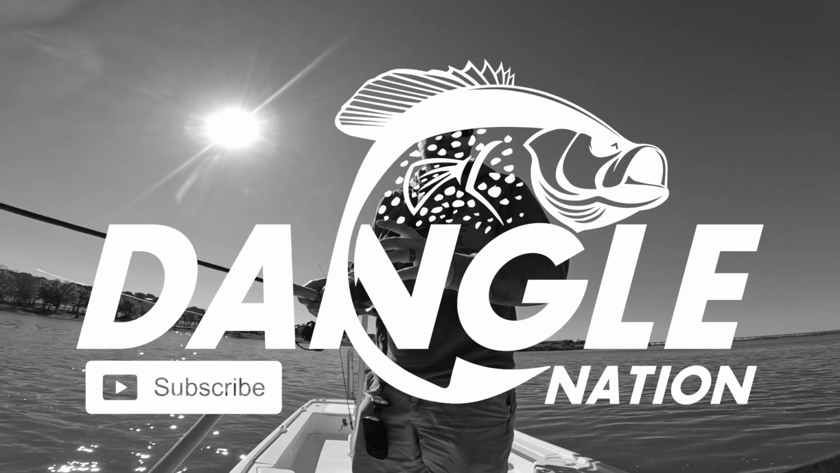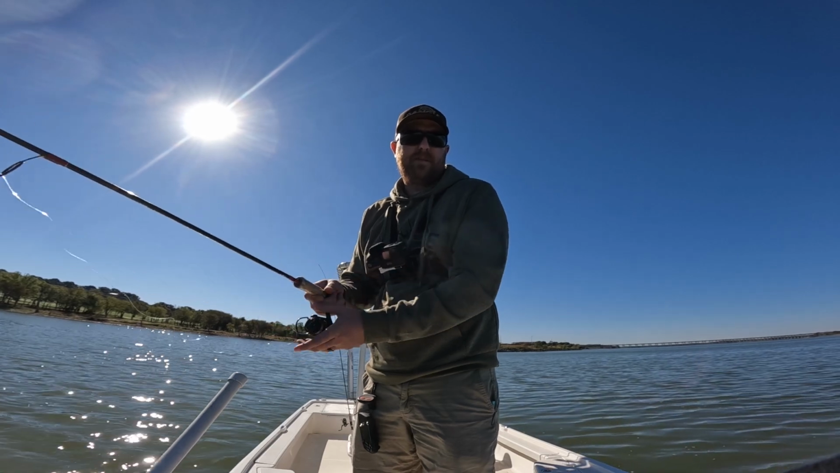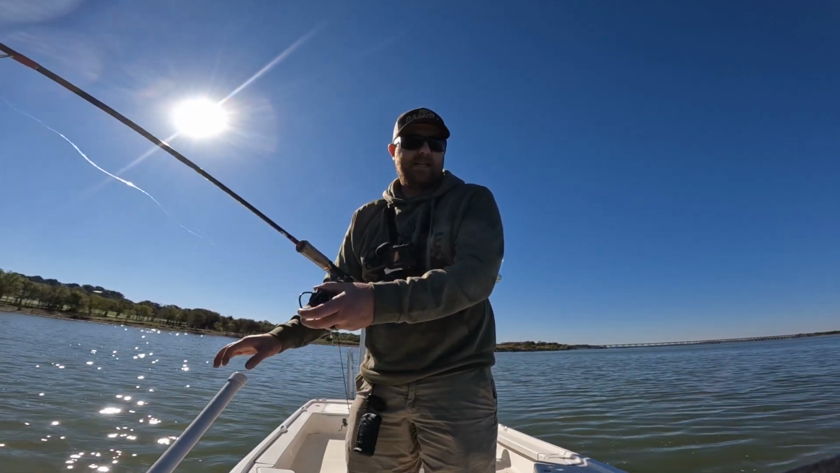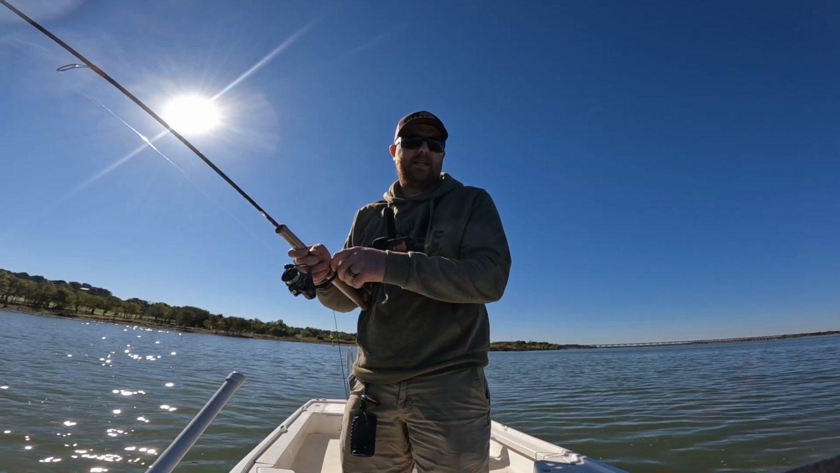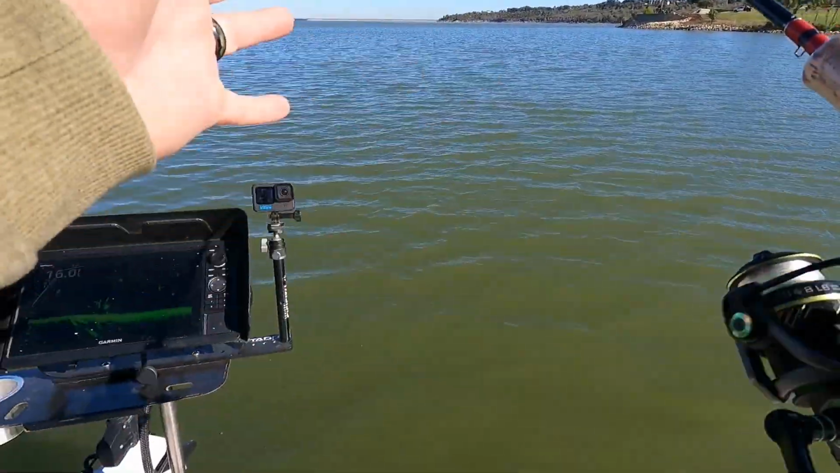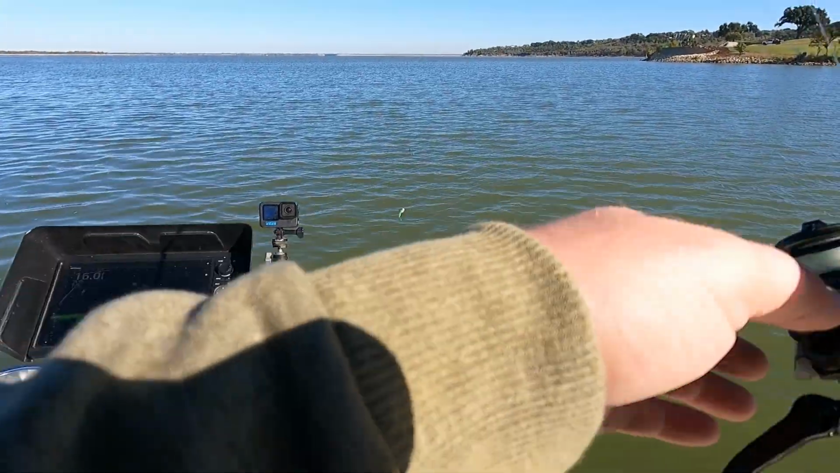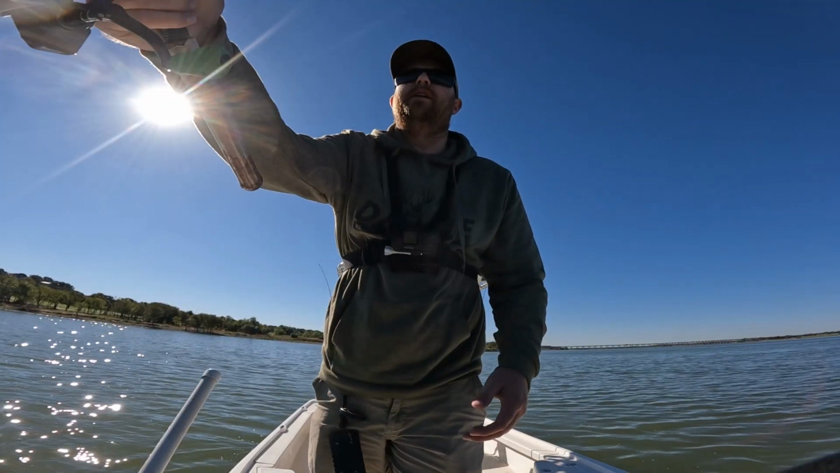Let's get to it. So it looks like we might have a couple of good sized ones still on the brush pile right here. So I wanna at least give them a look. I wanna at least see what they're doing, and they're kind of swimming out to it. So semi-aggressive, I would call it. I had one chase me out. Now the pile is not loaded, which is good.